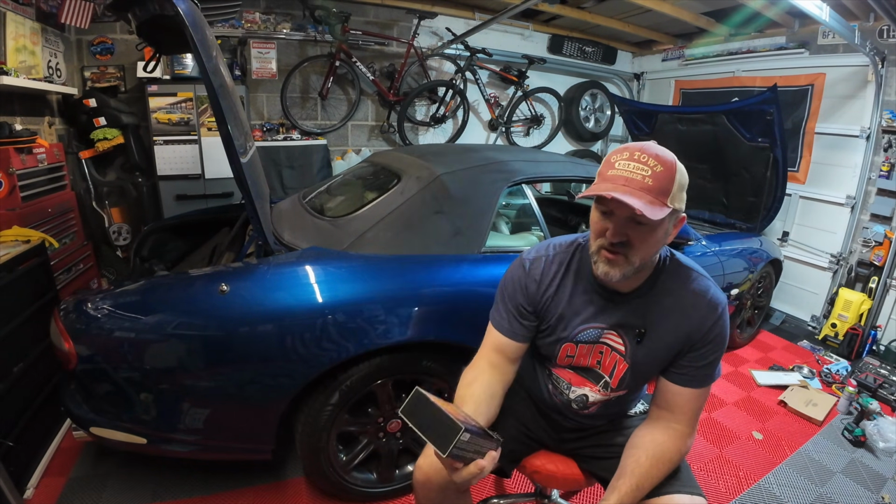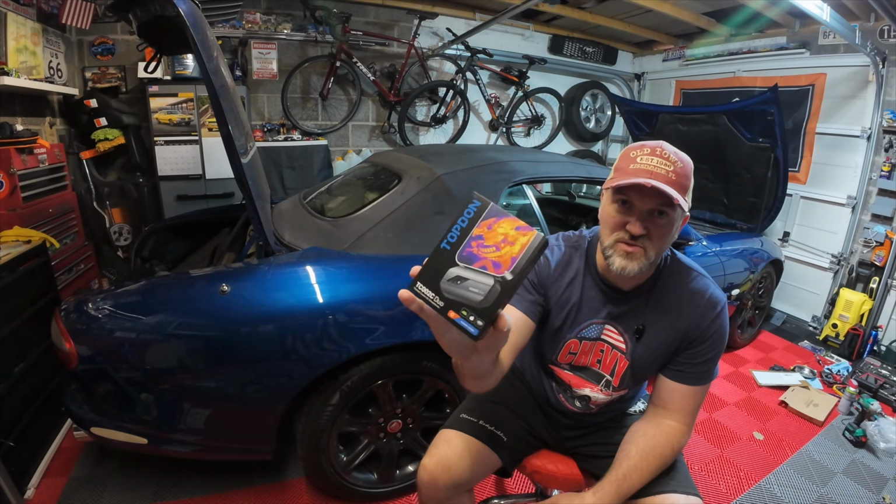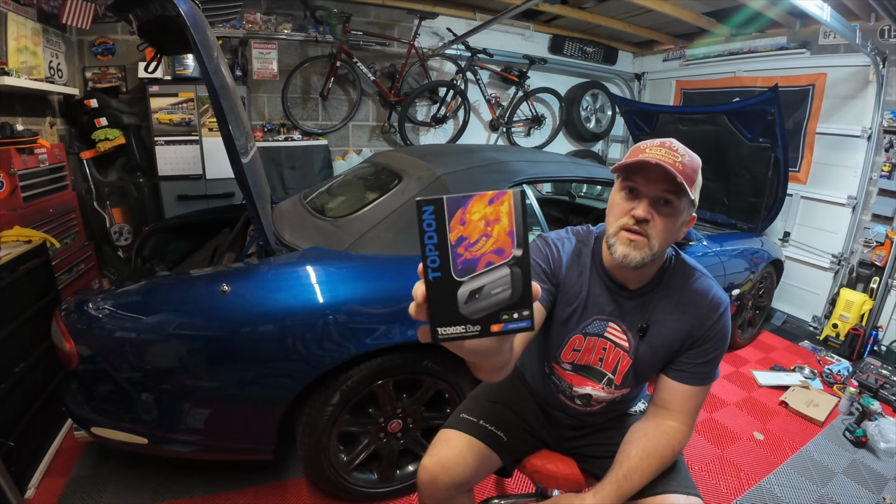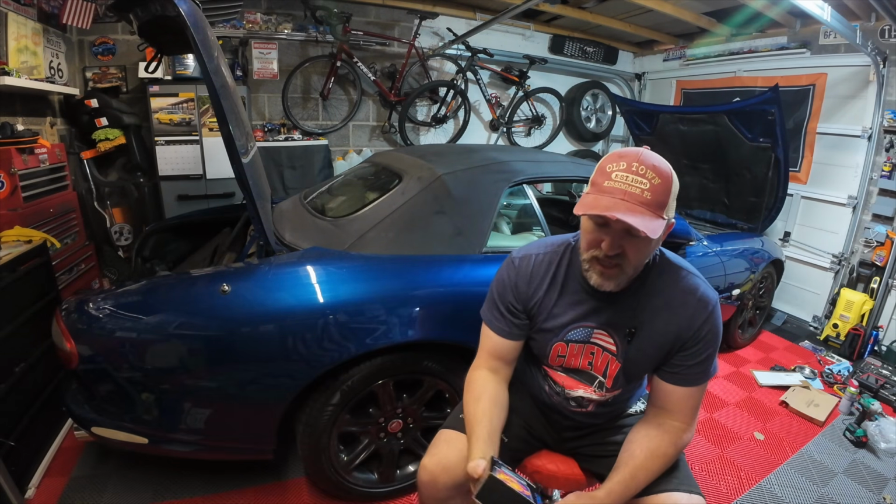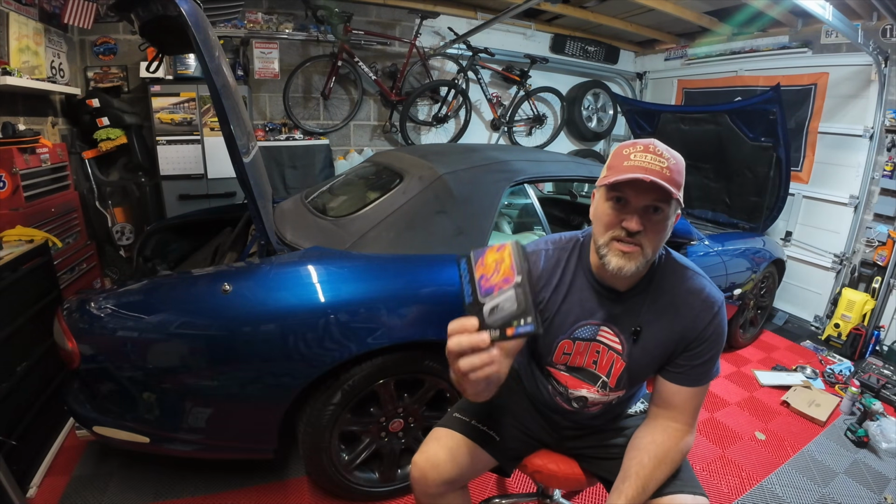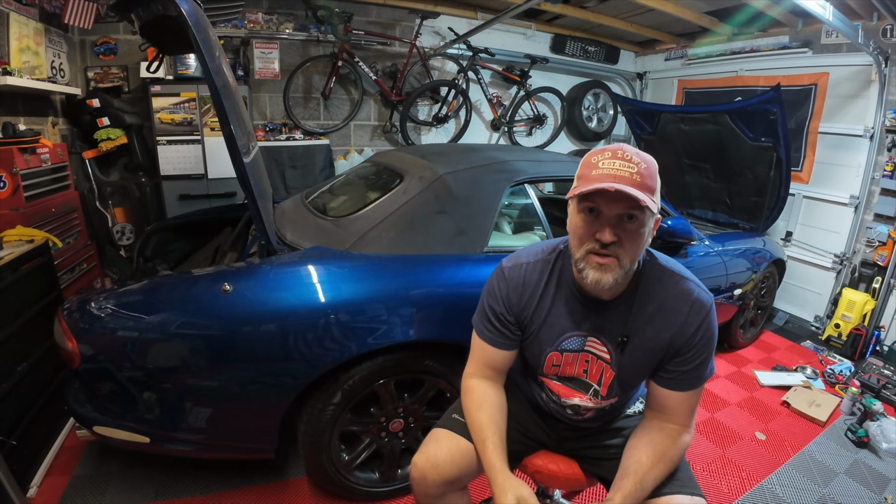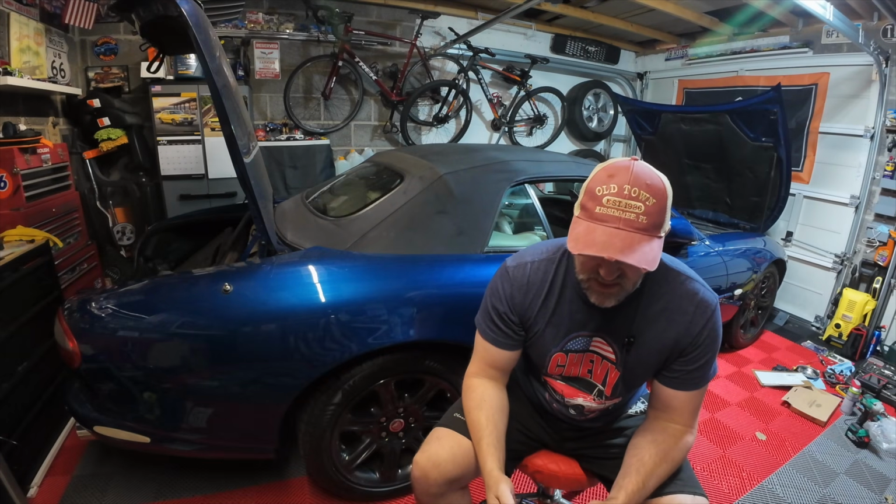This is a TOPDON TC002C dual thermal camera for smartphones, and you can attach this to your iPhone or your Android phone, and it will give you a thermal view of your components in your vehicle. The Mustang previously used to have a small coolant leak at the radiator. I think it's still possibly there, but I'm going to try and use this to see if it will bring up any hot spots coming out the front and be able to detect where the leak is coming from.